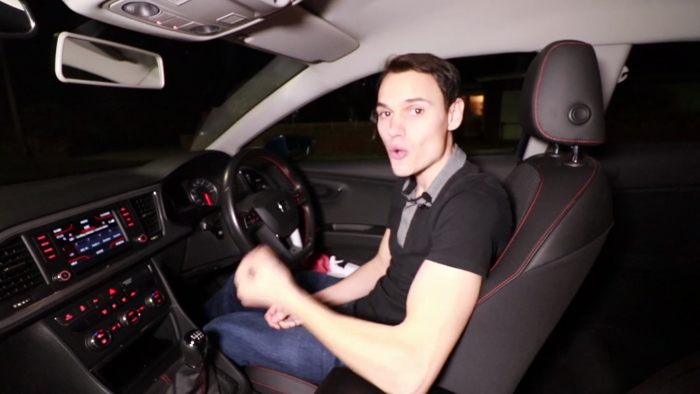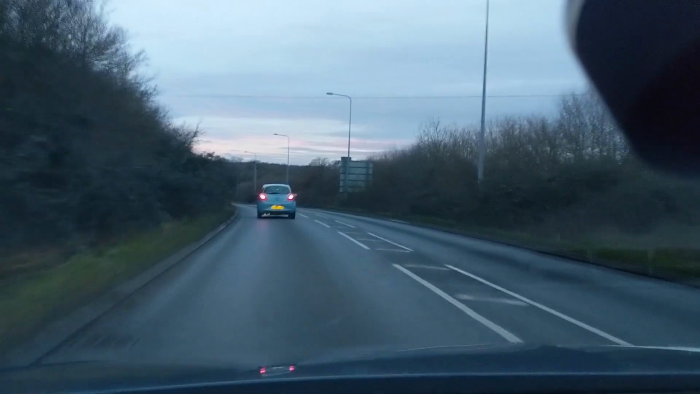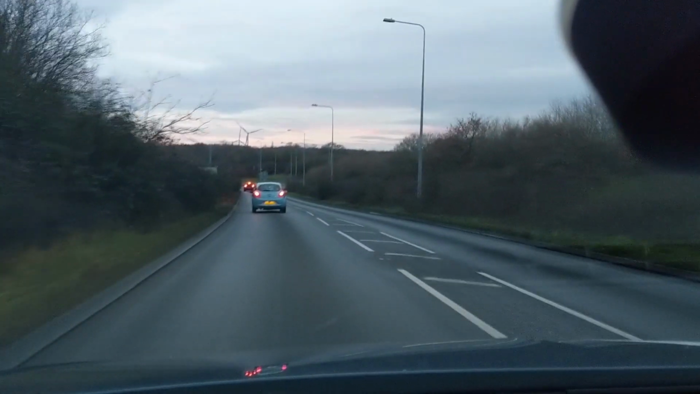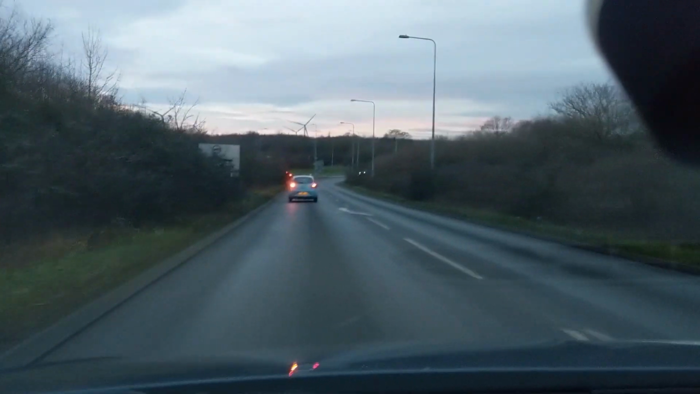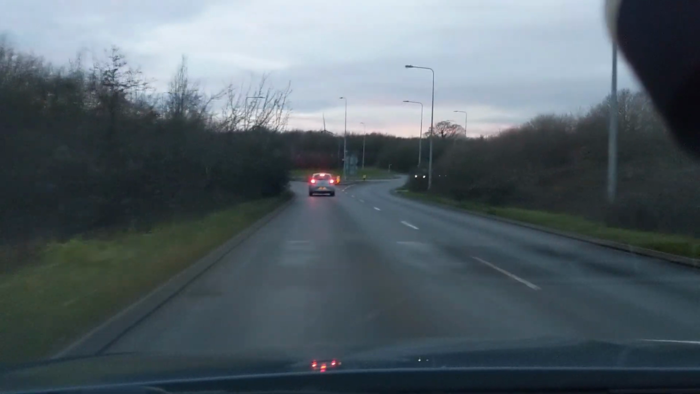Make sure you don't only use your lights at night time, but also at dusk and dawn, and even when it's raining. If you're driving, you think you can see just fine, but it's getting a little bit dark or the sun is setting, make sure you put those lights on, because your lights aren't only to help you see, but they're also to help others see you.